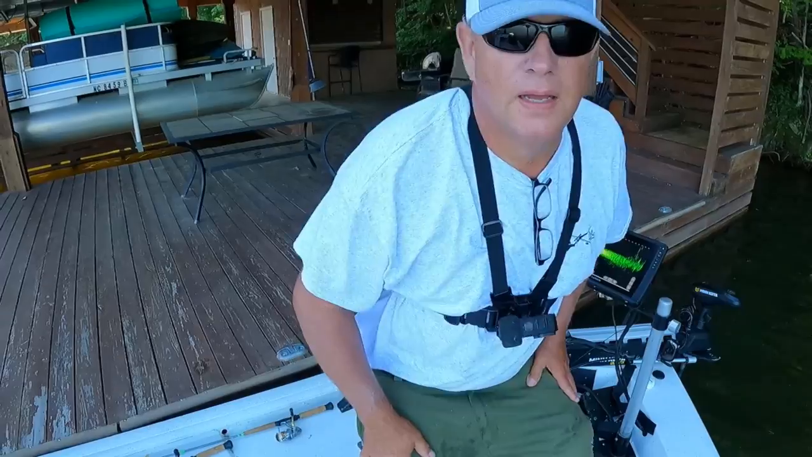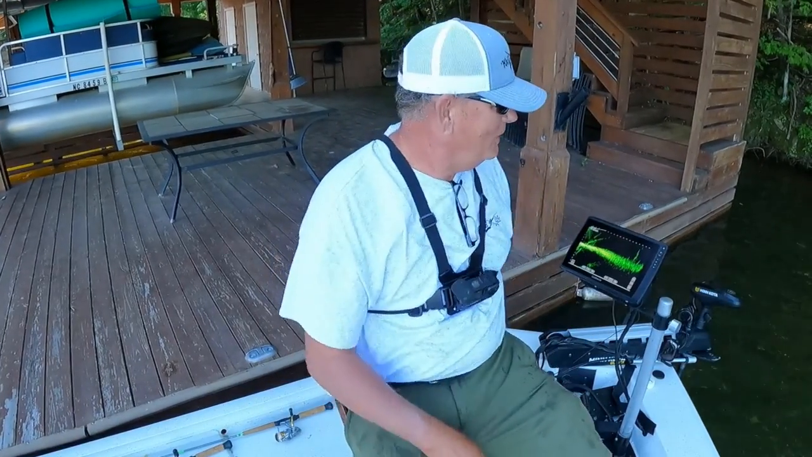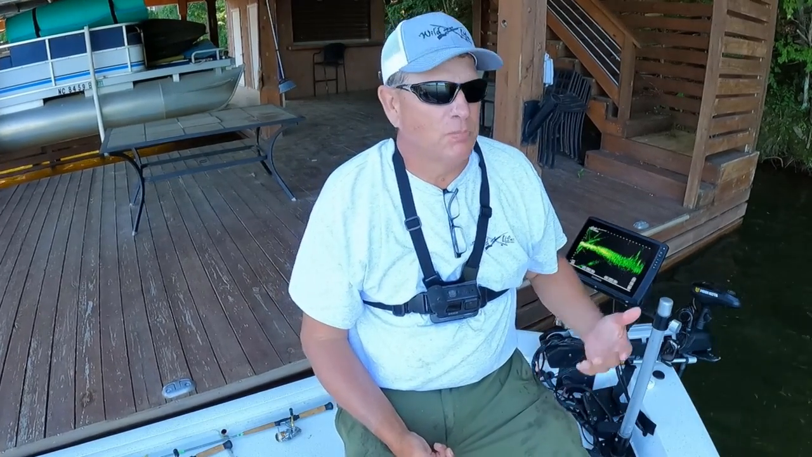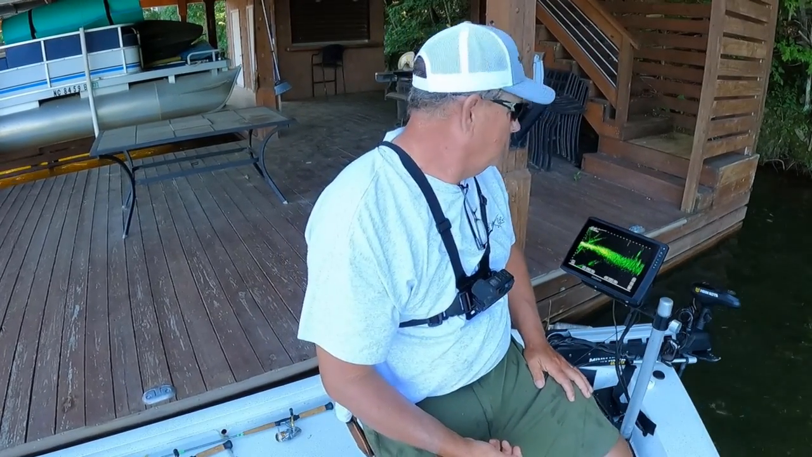There she goes. I knew that bass couldn't stand that crappie. That fish also had the tail of something else sticking out of his throat. I couldn't tell what it was. It looked probably a sunfish. But anyway, it's hard to beat live bait, ain't it?